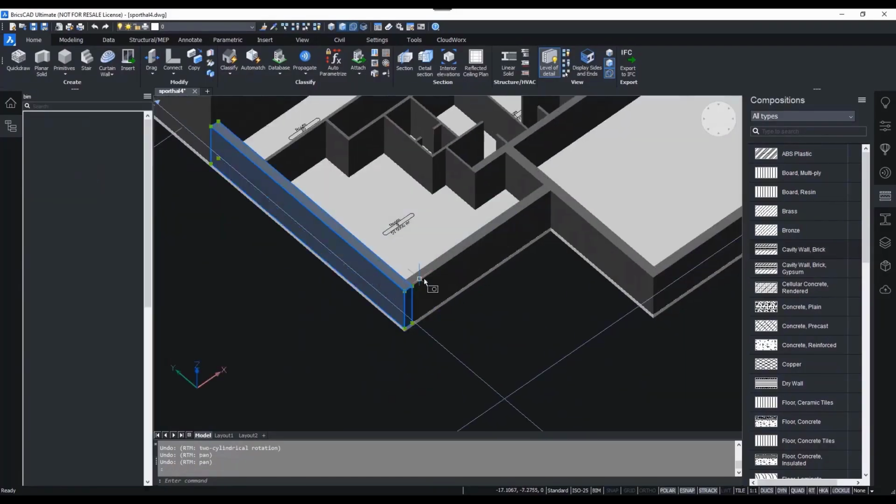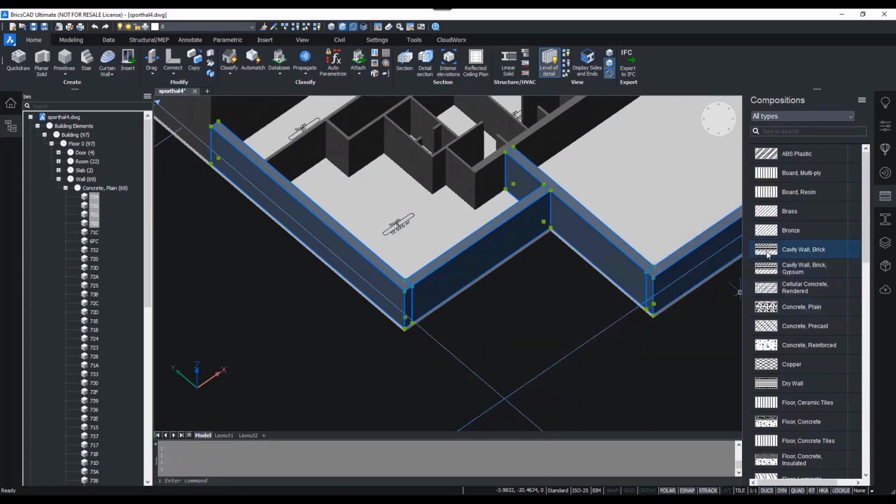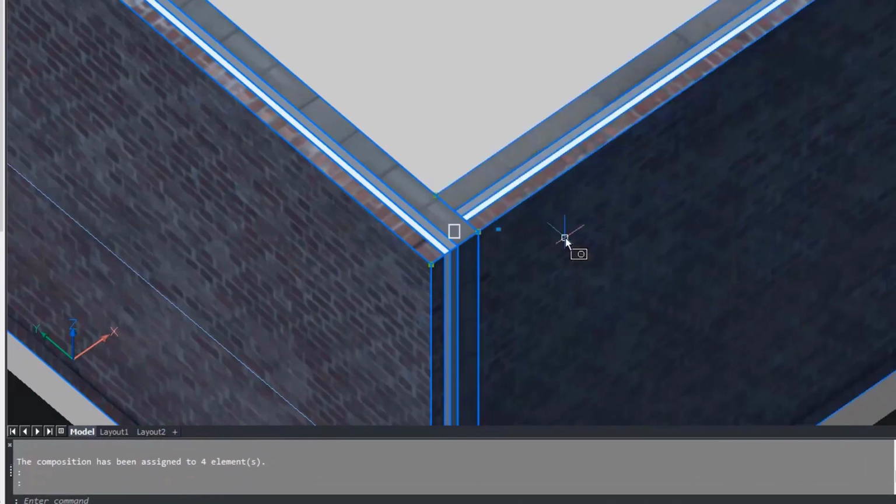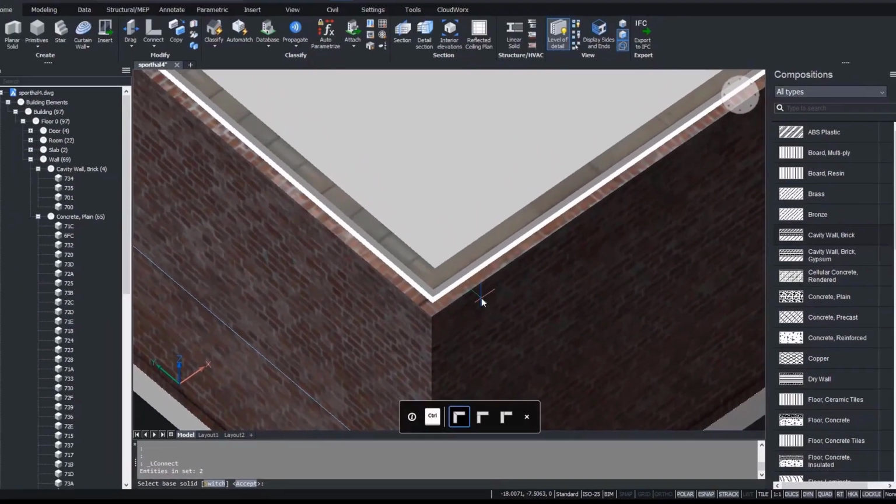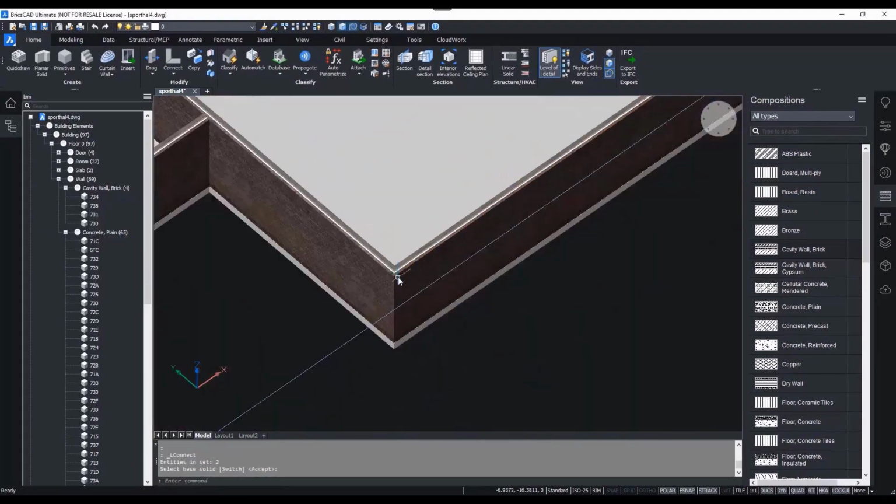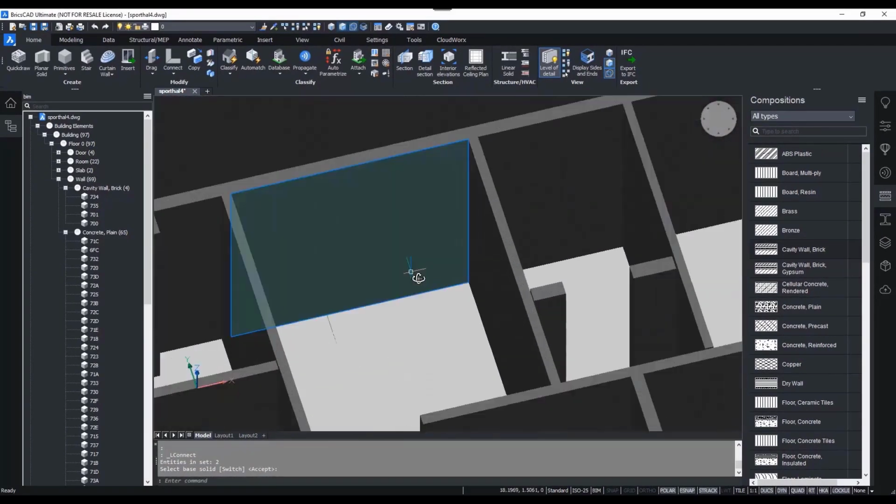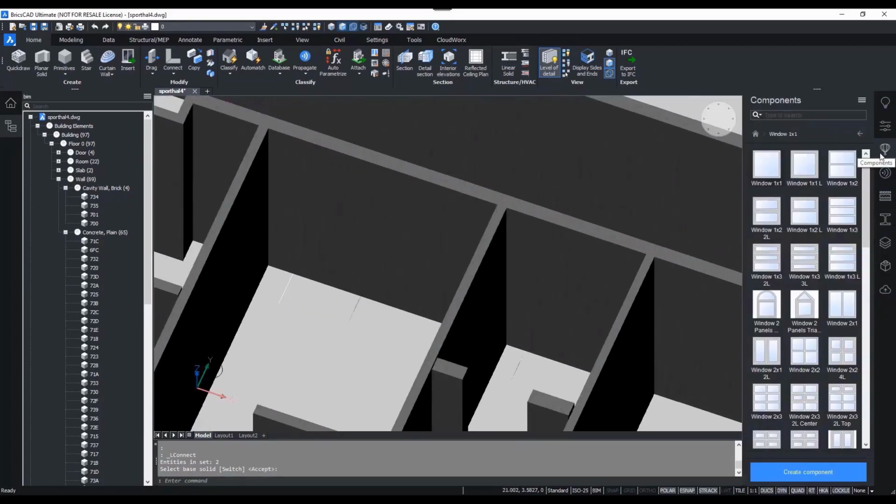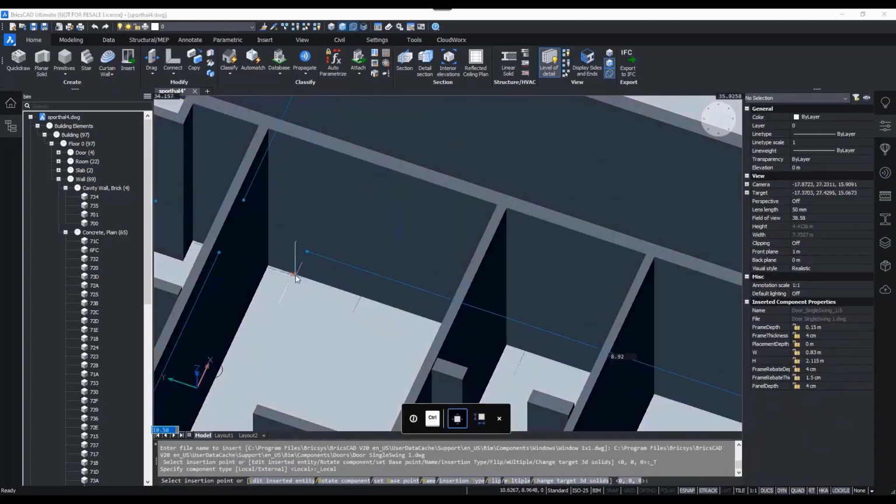You can continue to refine the model by applying materials to walls. Simply select the walls you want and drag and drop compositions onto them from the palette. Use the L-Connect tool to create connections between the walls so that corners are properly represented. And finally, you can add windows and doors to the model, all of which can be dragged in from the Components palette with the BIM element shown in the BIM Entities Viewer on the left.